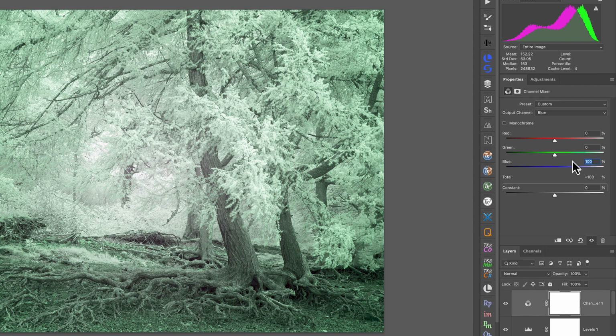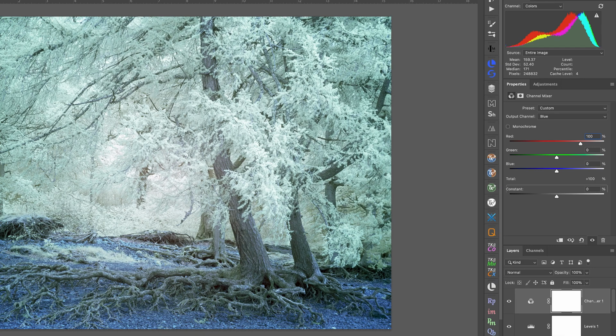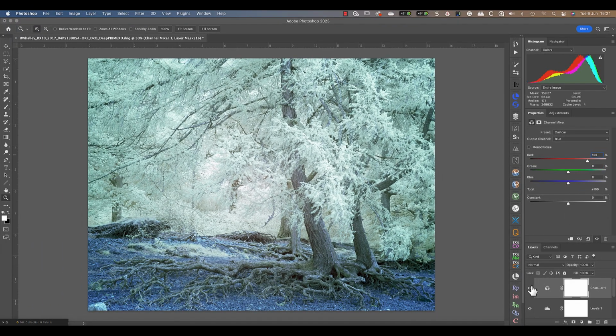This time, make the blue channel 0% and the red channel 100%. This causes the red of the photo to turn blue and the blues to turn red. There's nothing magical about a channel swap, it's just replacing one colour with another, and so it's entirely optional.